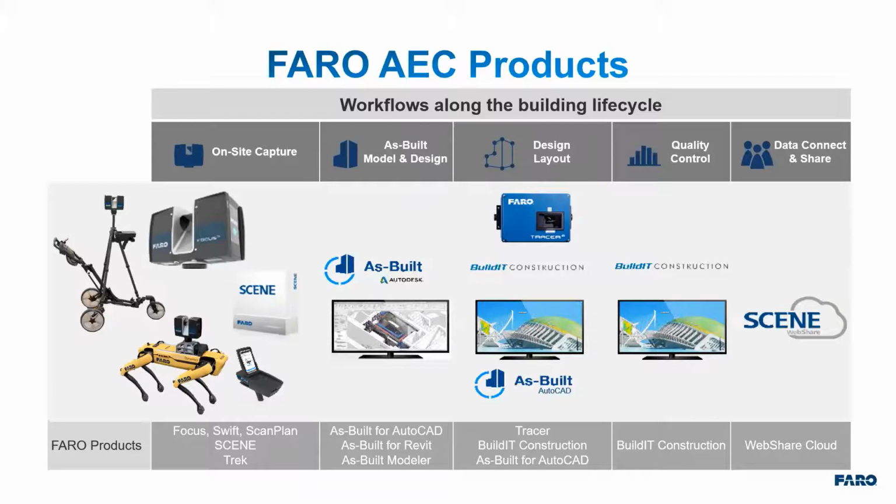Build It is another fantastic tool that provides some very in-depth analysis tools for quality control, and works with our Tracer laser projector, which is a projection system that allows you to project a laser diagram on three-dimensional surfaces. So it helps with layout, helps with quality control. Hugely powerful tool.